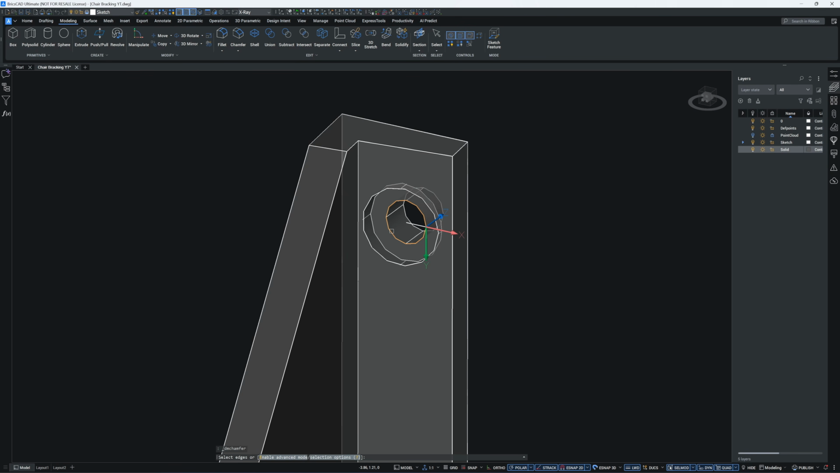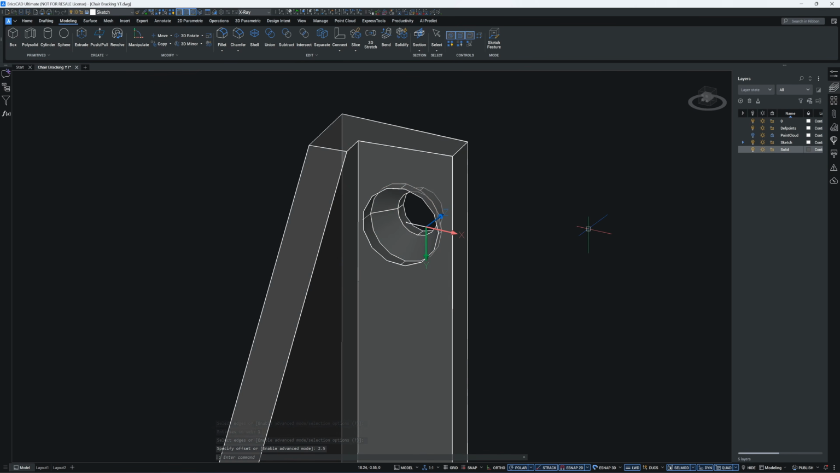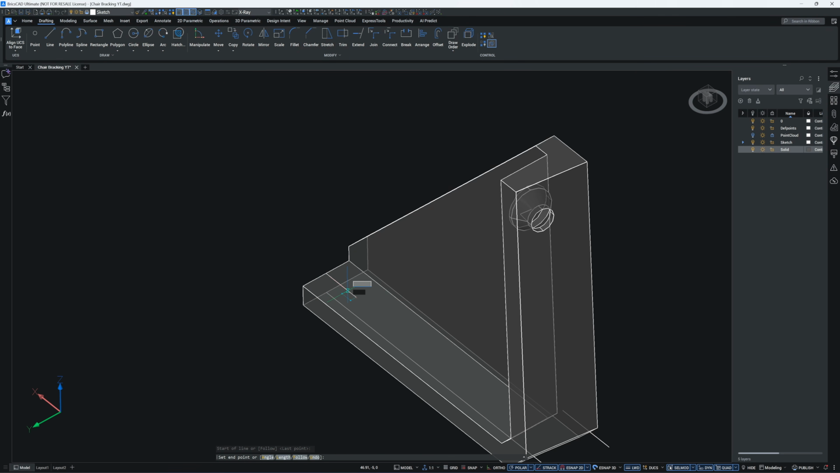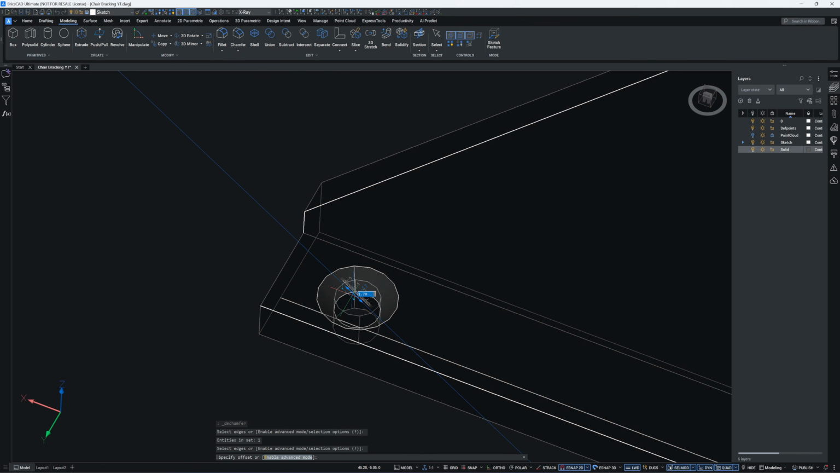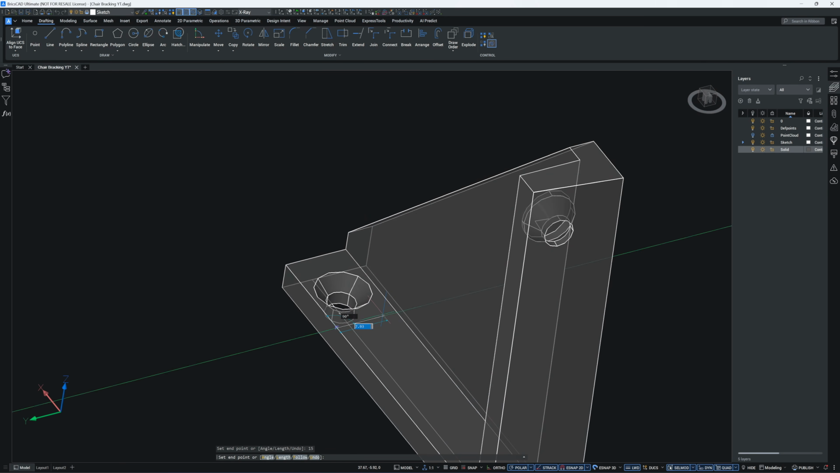Select this edge and apply a 2.5 mm chamfer. Move the UCS onto this face, then track an 8 mm line starting from the midpoint. Drop in a 4.5 mm circle, push-pull to cut it, and chamfer the edge 2 mm. Draw a line 15 mm along the edge.